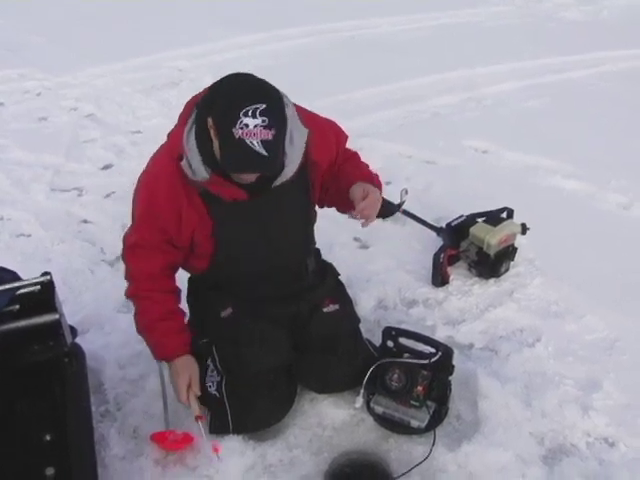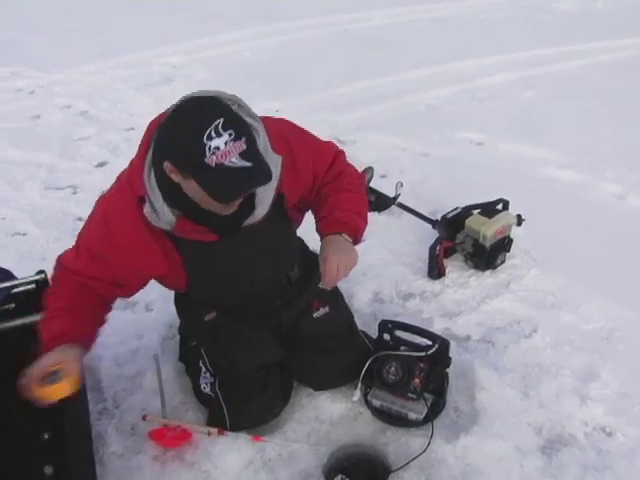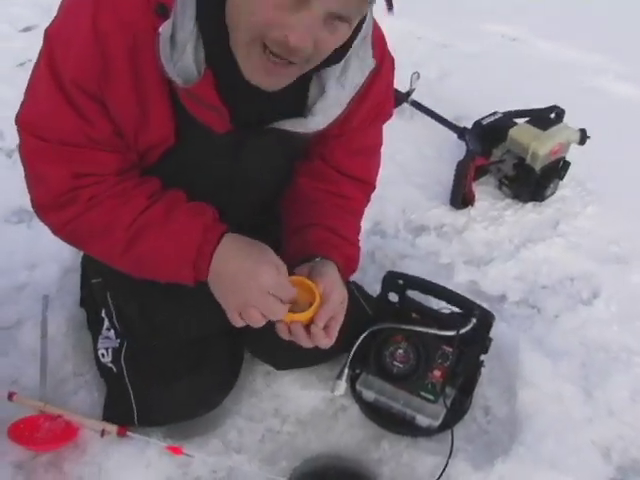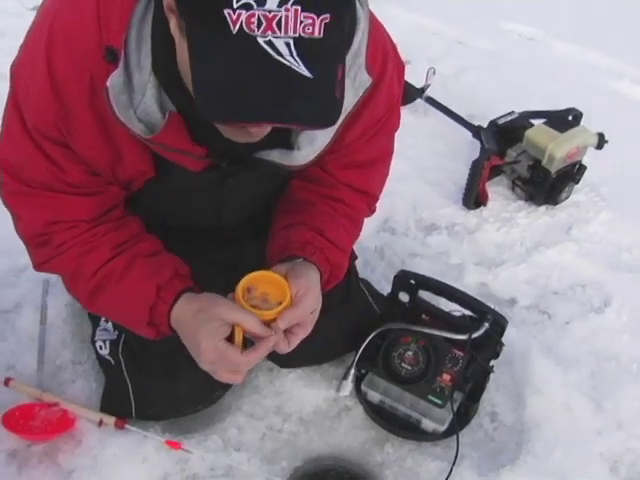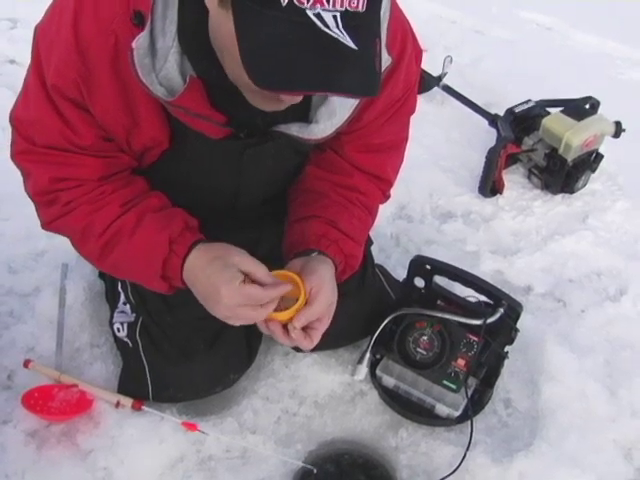You see, all I need is a stick and a string and a hook, and I'll show you how to catch fish with it. Now here, I'm going to put on a couple of maggots. I don't know if the camera can come in here and see this. I don't know how close we can get in here to see that. I don't need a lot of bait on here. I'm just going to hook a couple on.